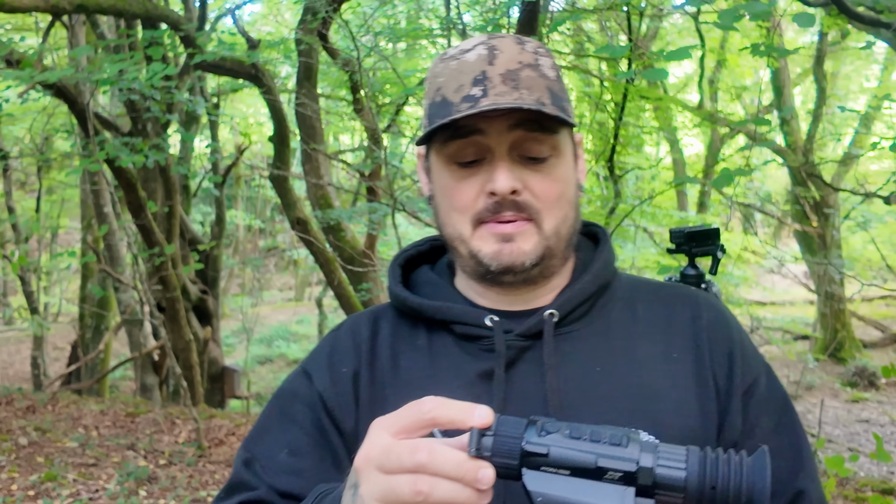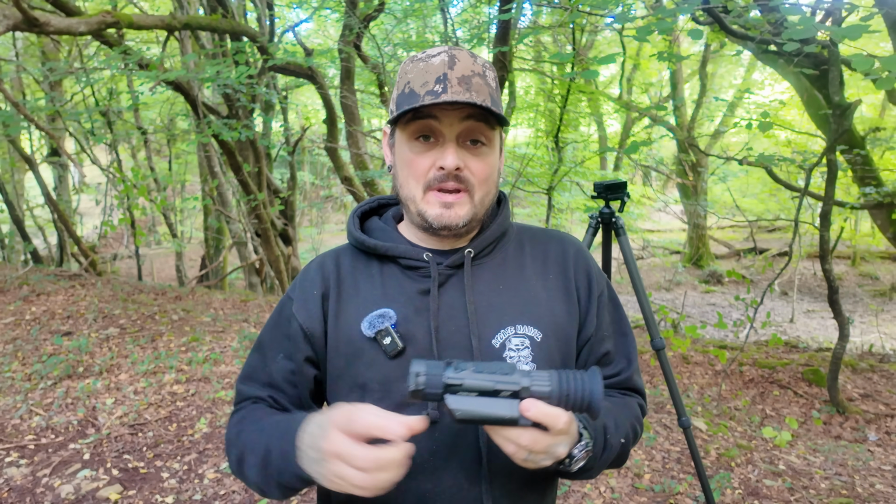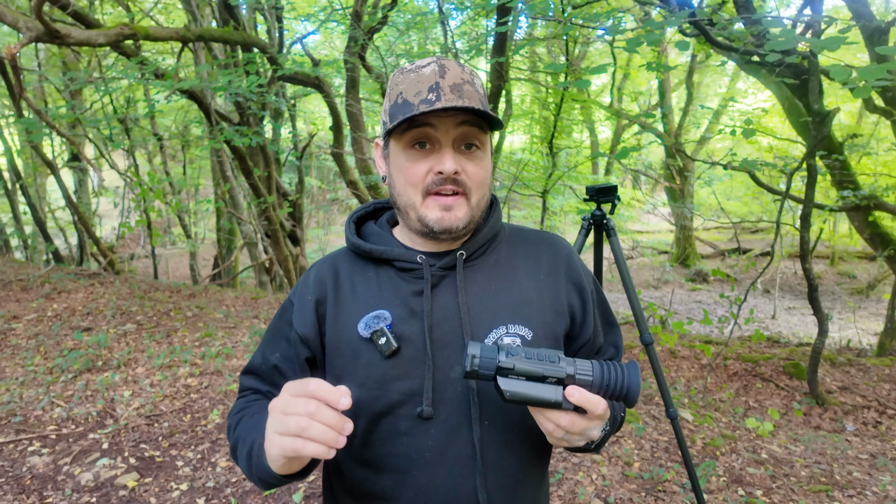I'll talk about functions and stuff like that and the positives of it in a minute, but let me just jump straight in by saying this is £800. This is a thermal scope for £800. Now, we all know in the shooting world that thermals are quite expensive. We do know that. But for £800, what do you get? Well, it's billed as being a 3-in-1 unit. It doesn't hold any value as any of those three things, in my opinion.